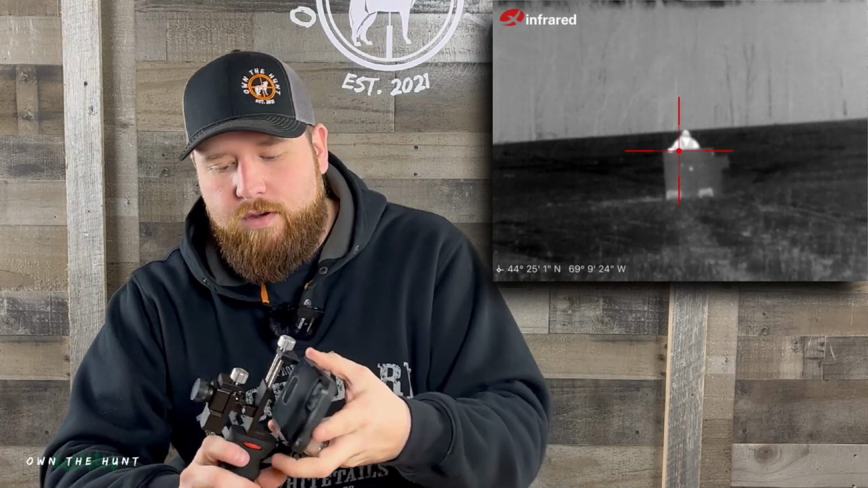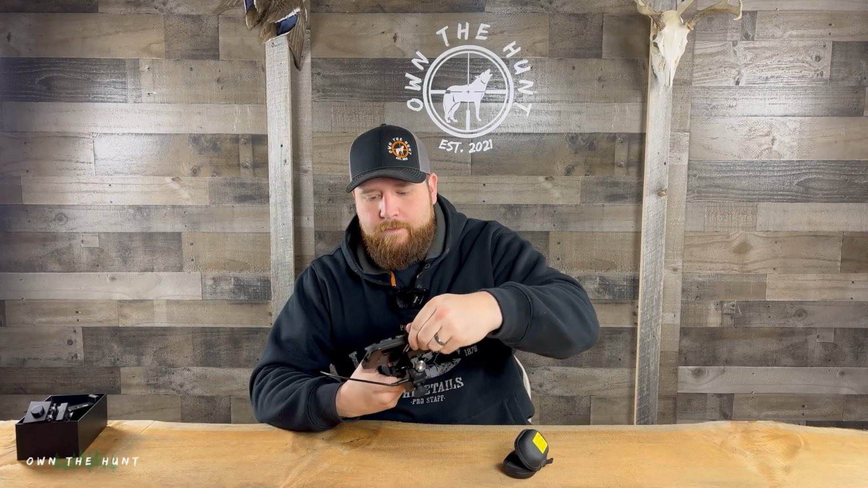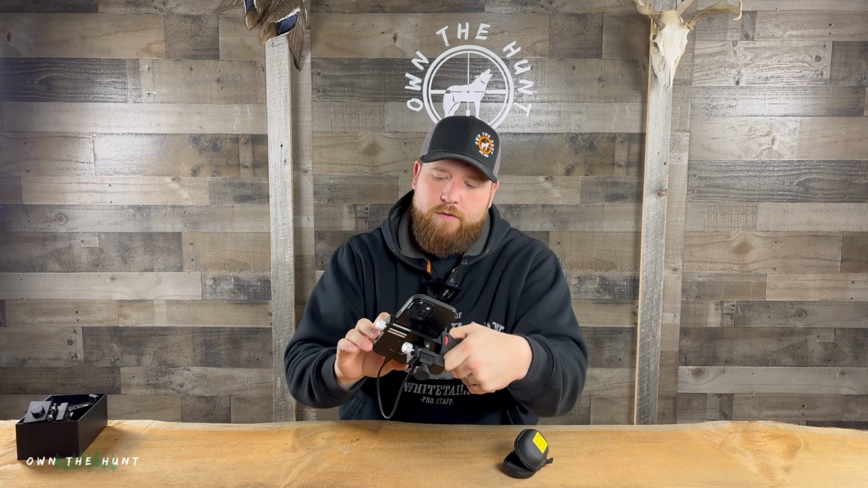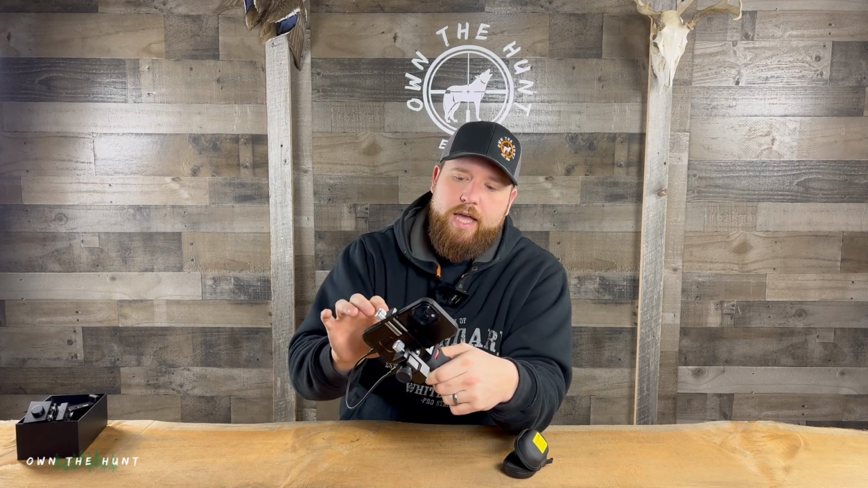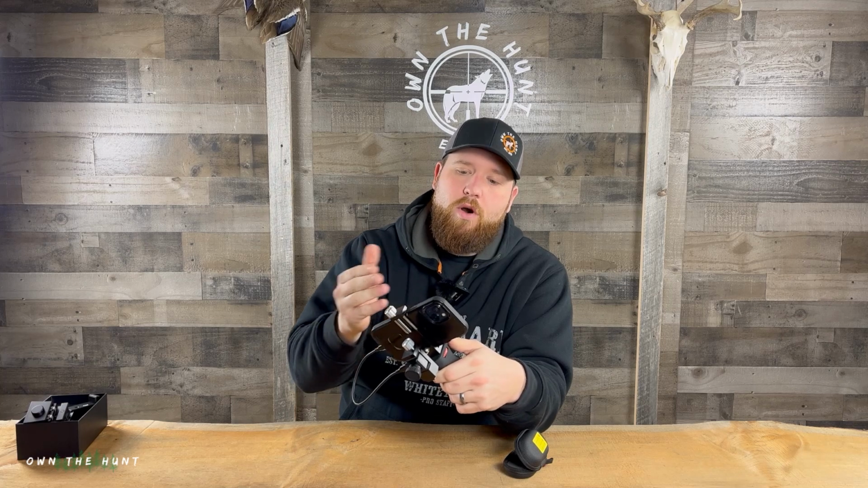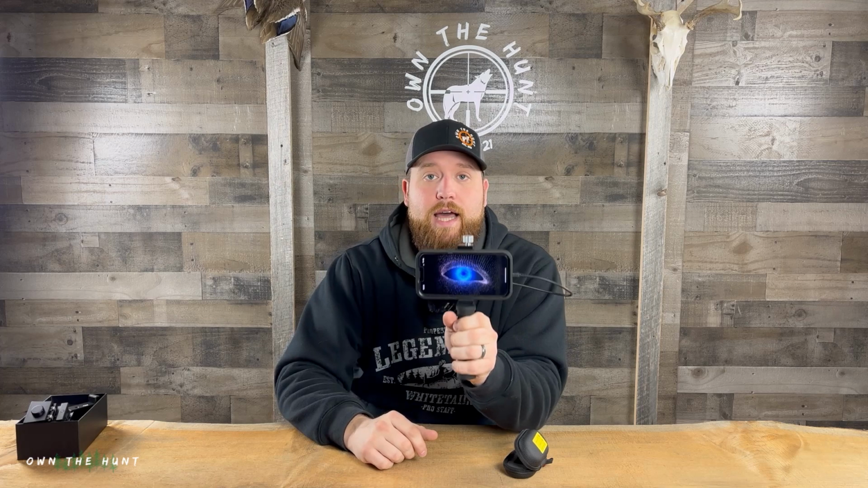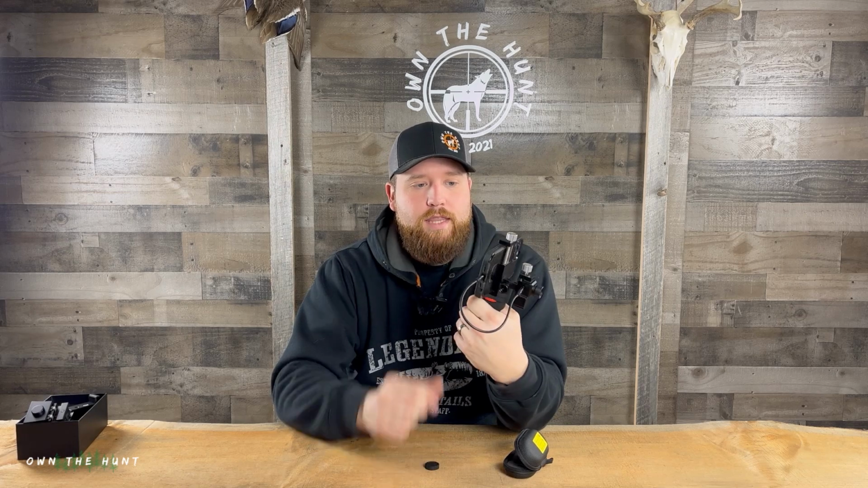You take your phone, put it in the housing like this, take that cord, plug it into your charge port, and once you have the app downloaded, your phone's actually going to ask you, do you want to allow this device to communicate with your phone? You just click allow, and the app goes ahead and launches, and it's automatically going to read the device.